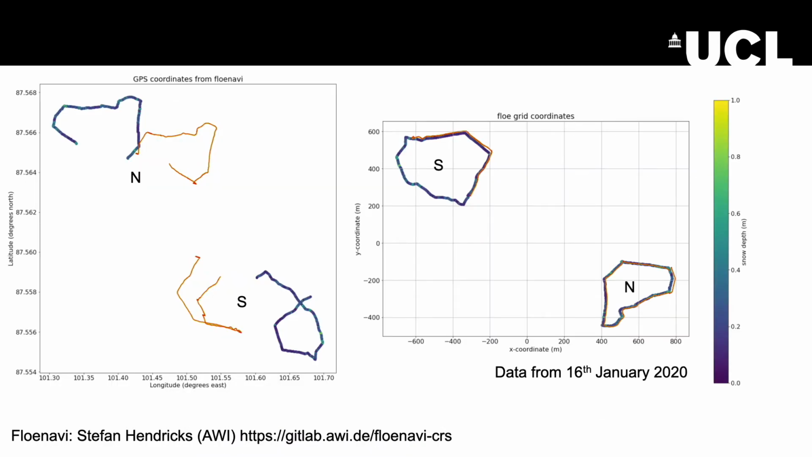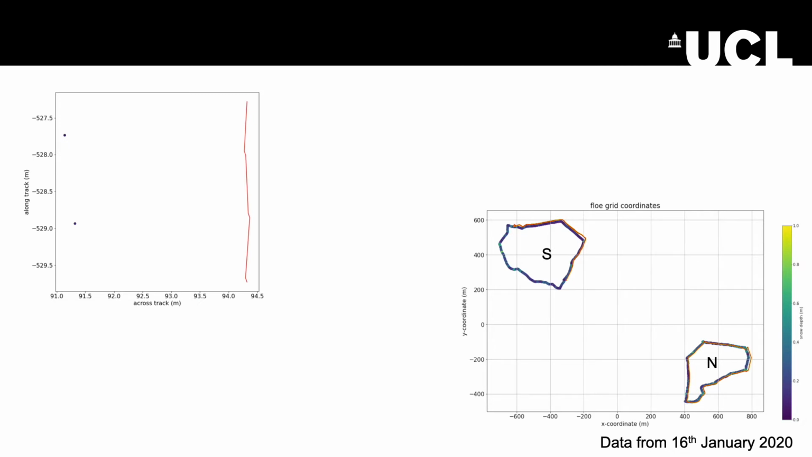So the KuKa data were compared to MagnaProbe-derived snow depths, which are shown colour-coded on the colour scale here. In order to compare the datasets, they were transformed from lat-long into floe grid coordinates using code by Stefan Hendricks. I broke down each one of these transects into 3 metre sections, and I took the average Ku band echo, average Ka band echo, and average MagnaProbe snow depth for each section.